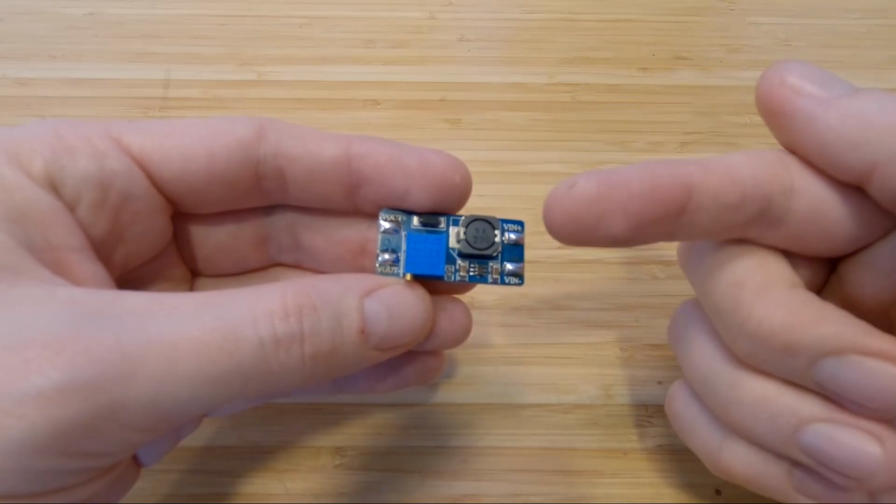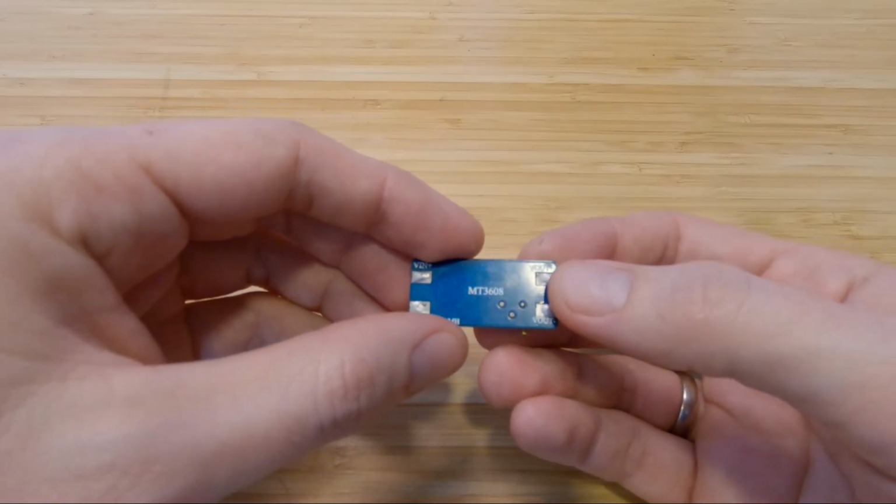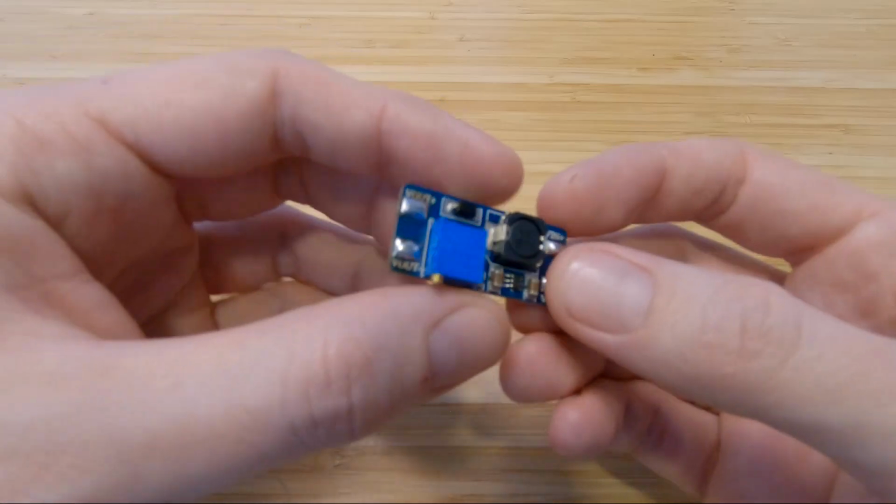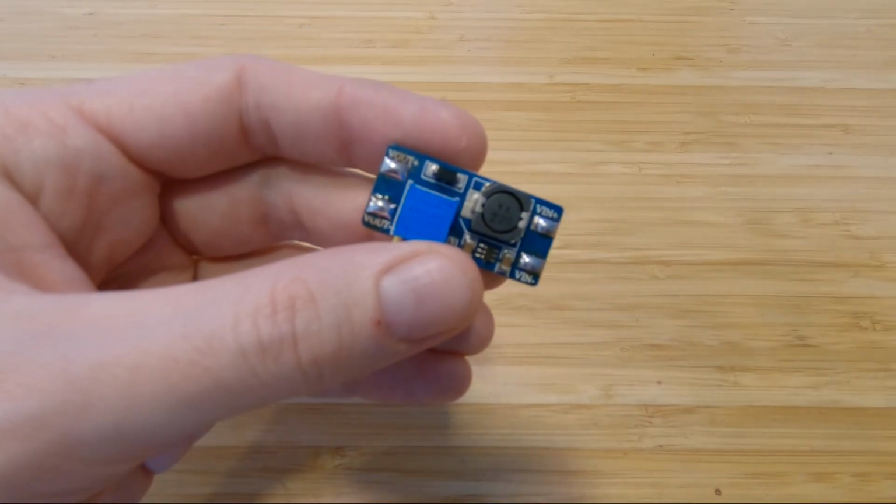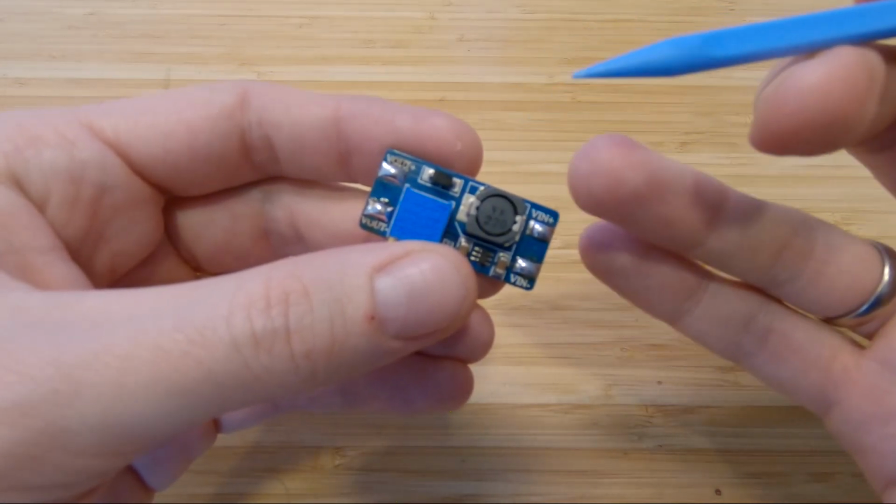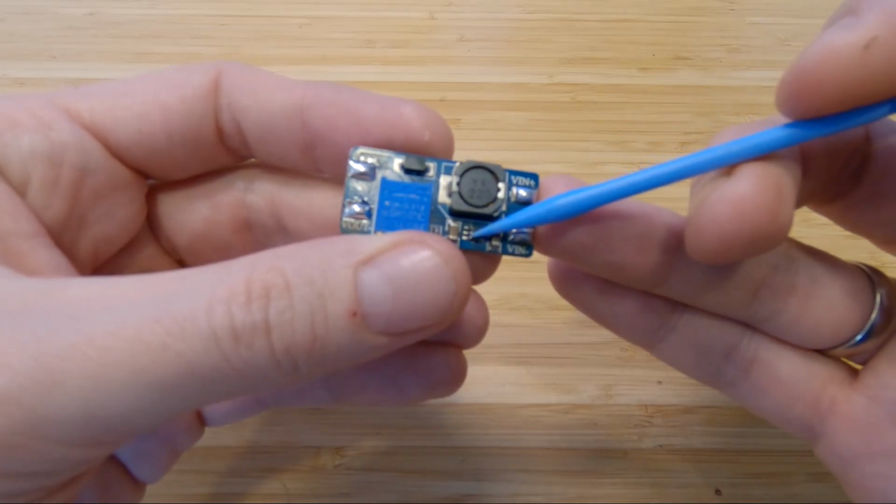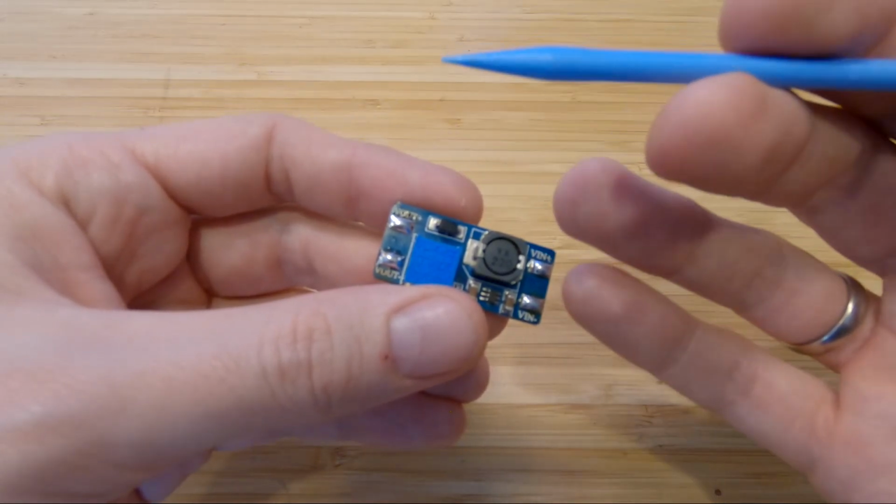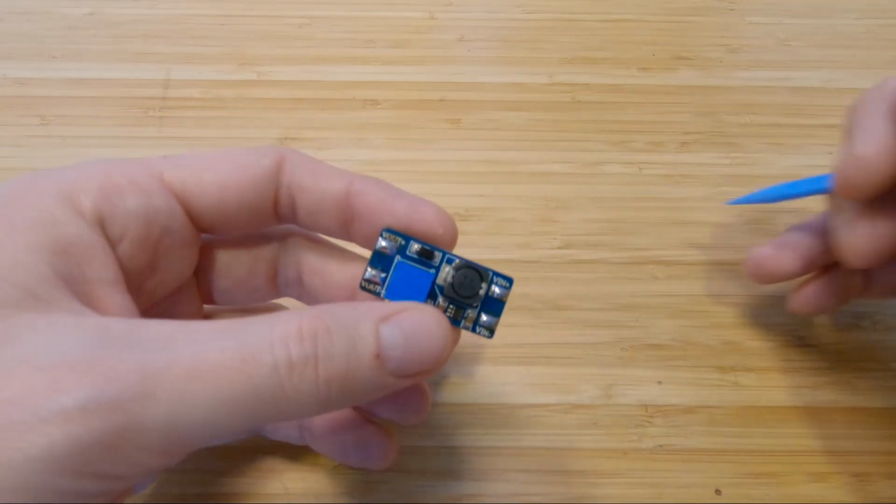This is a DC-DC boost converter. The model name is MT3608, which can allegedly output 2 amps of power. We're going to test that, and we're going to test 2 components with the thermal camera, the diode and the regulator itself. I performed 15 different tests with the thermal camera and voltage drops and everything, so let's get into it.